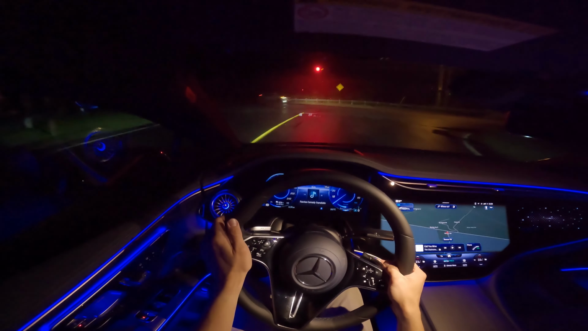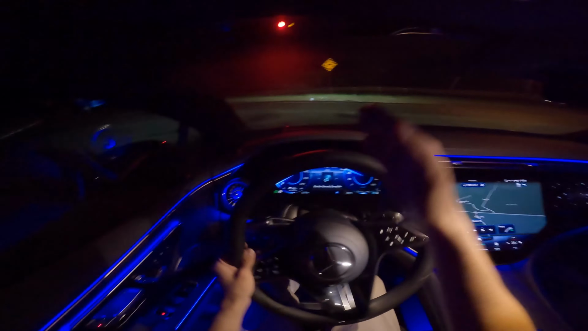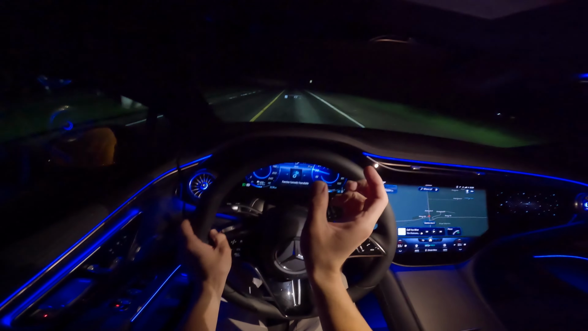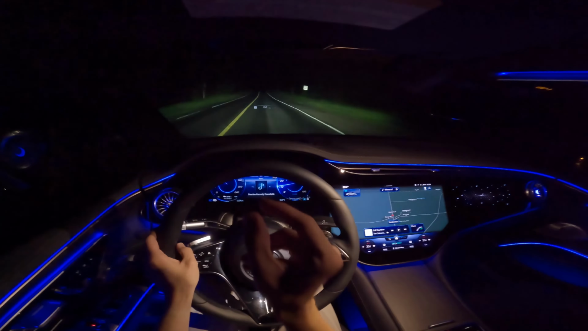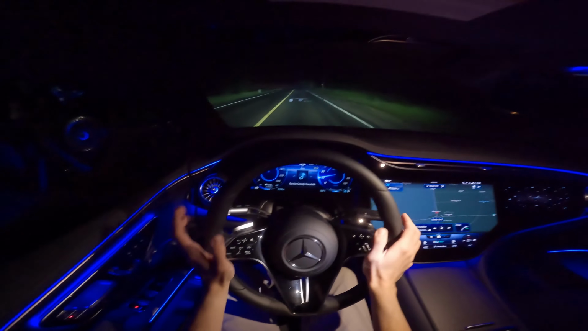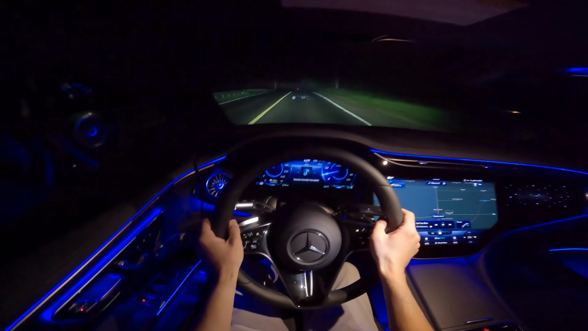Nice little animation. And as you just saw, it tracks cars. So even if we have cars ahead, we can still have our high beams enabled, sometimes even on the highway, because it tracks cars and will turn off wherever the individual LEDs are that point at the car. It's amazing tech. I love it. Nobody's blinded and you can see so much more. It's great. That's what you expect from an EQS, right?